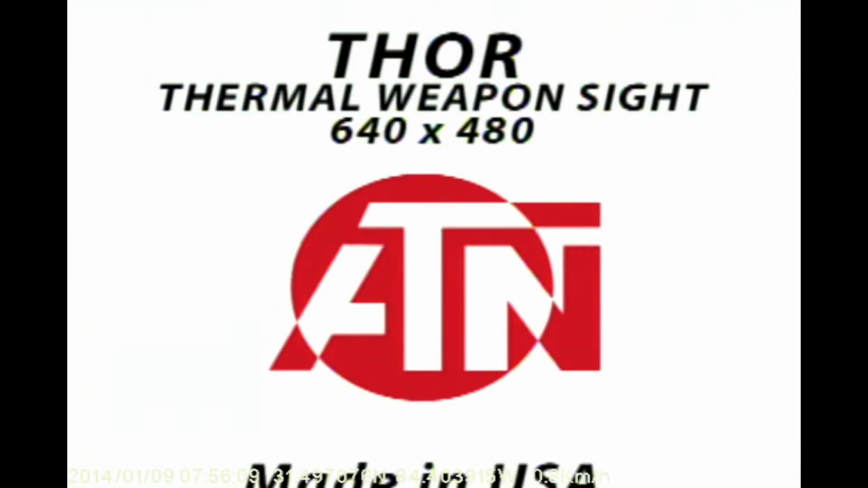When the scope powers off, this is what you see. Next you see this, a blank turned off scope. Little did I know it was actually recording, as you can see here. I didn't know this until later when I reviewed the tape. I just happened to point the gun in the direction of these pigs because thanks to the moonlight I could see them and see that they were real close. That's these right here.